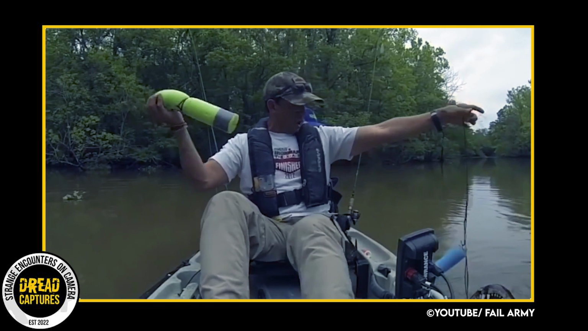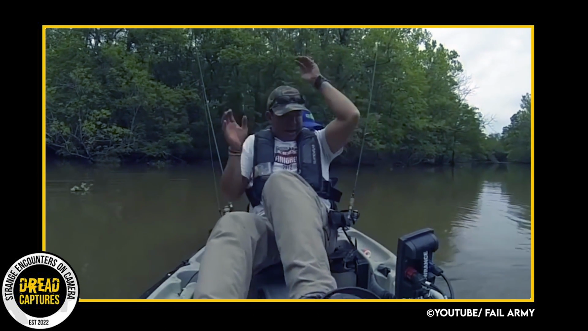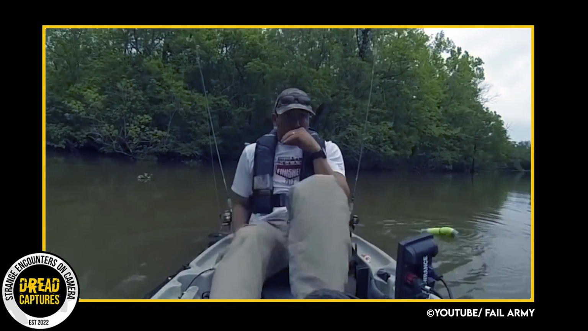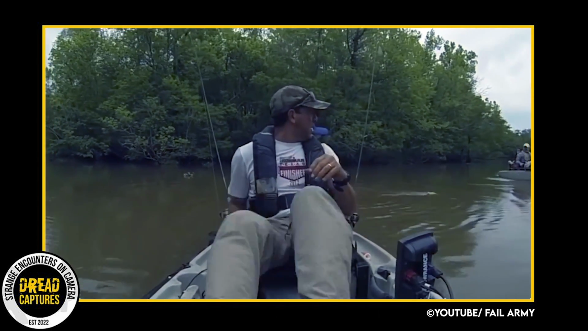That is a big gator. Actually, I'll put it like this. This father and son duo had some crawfish, but now the crawfish are the gators.